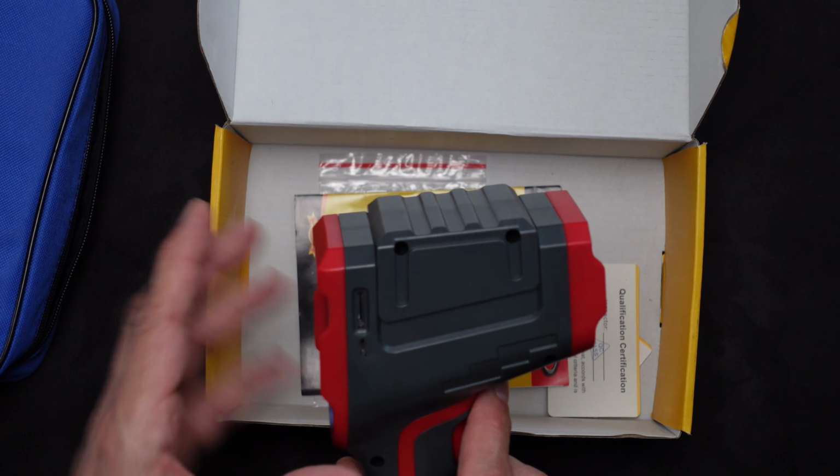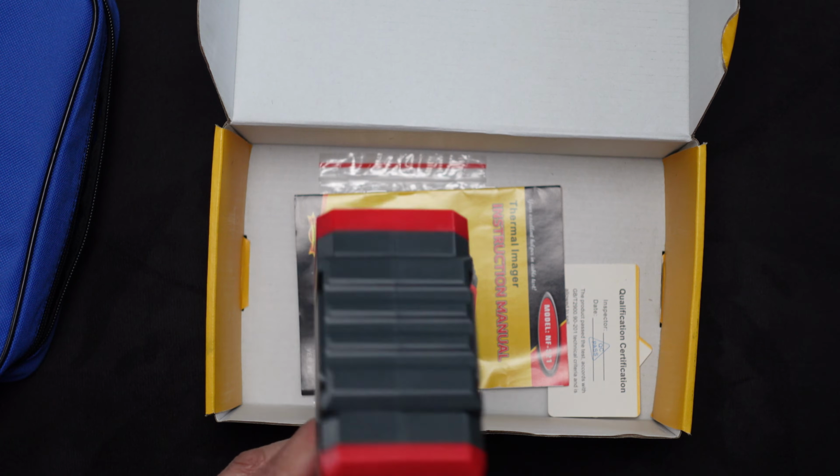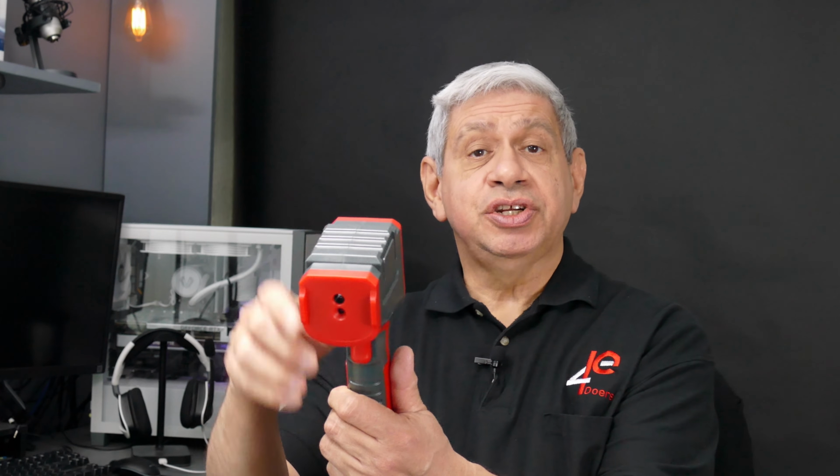Now, the only disadvantage to this particular model is it's very low resolution. So what I'll have to do is account for that. It's got that micro SD card, so it takes a little bit of effort to push it in. My fingernails are just not that long. And it doesn't see a lot, but that's okay. I'm going to show you in a moment all the different modes that it has by putting a camera here behind it so that I can capture this, and then you'll see the actual pictures that come out of it when I actually take those pictures.